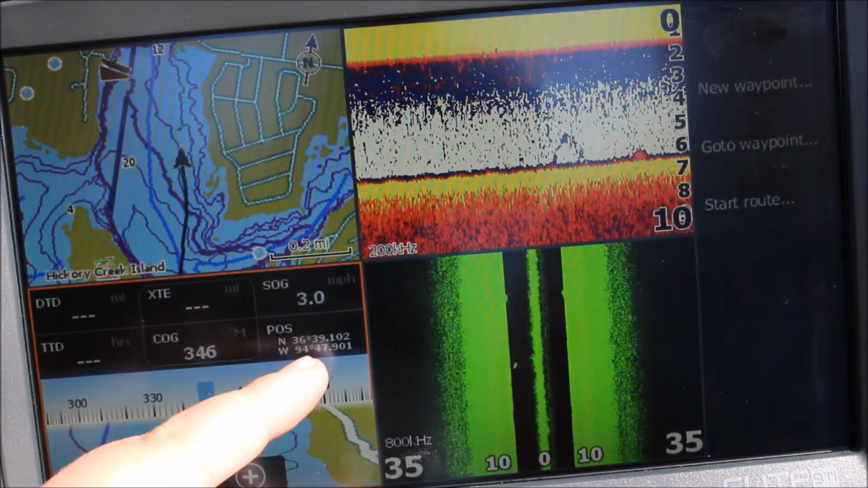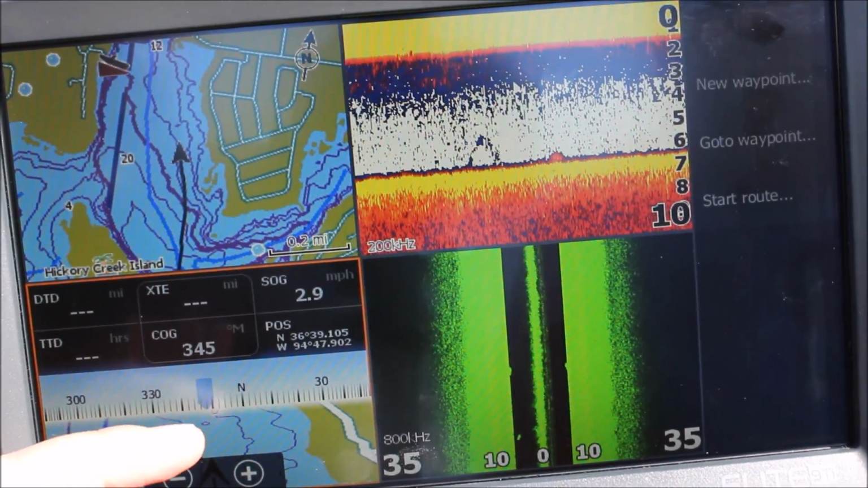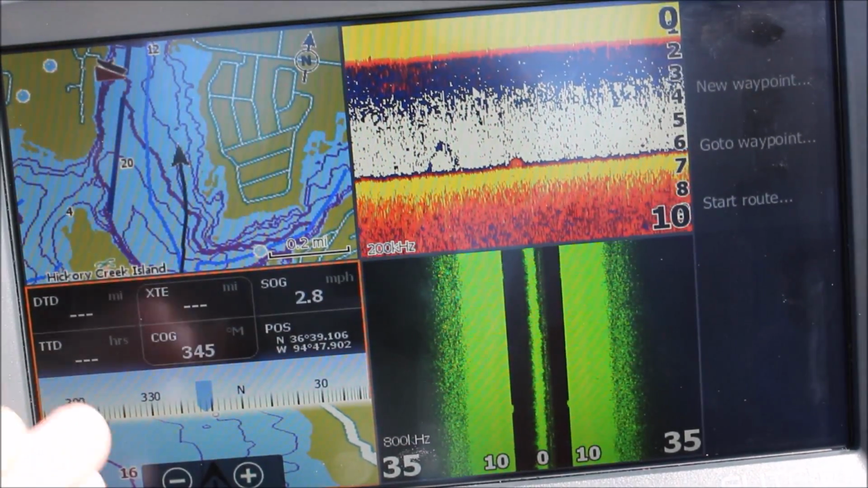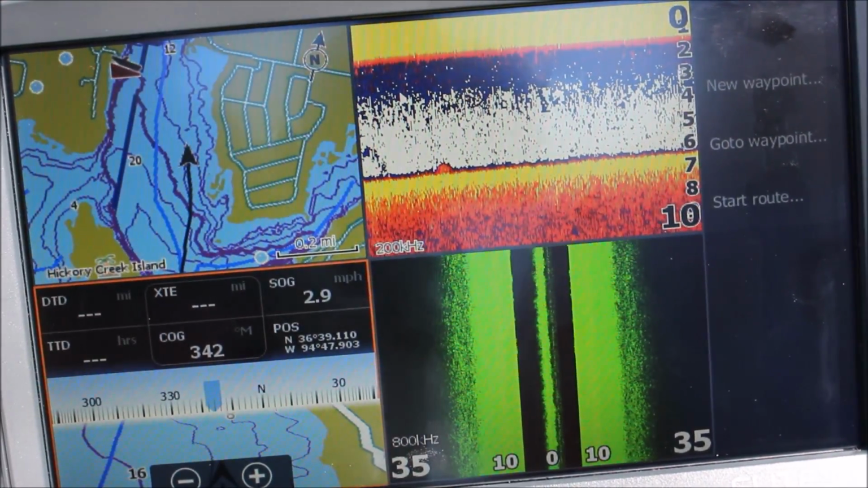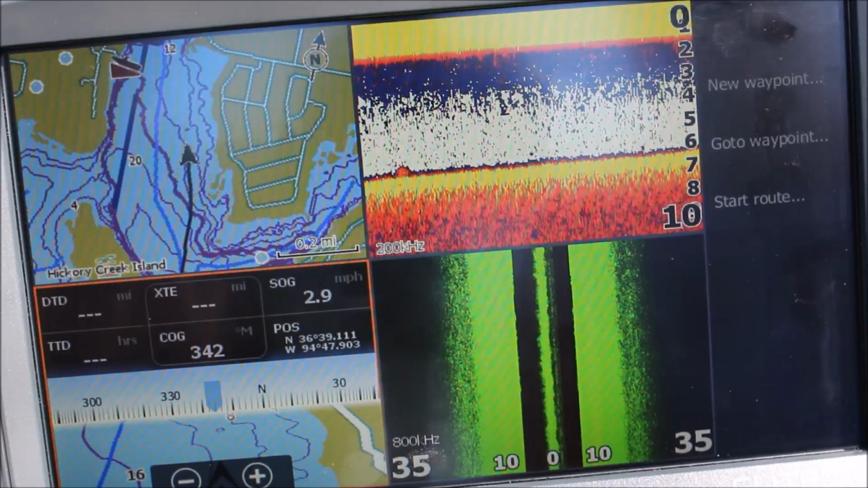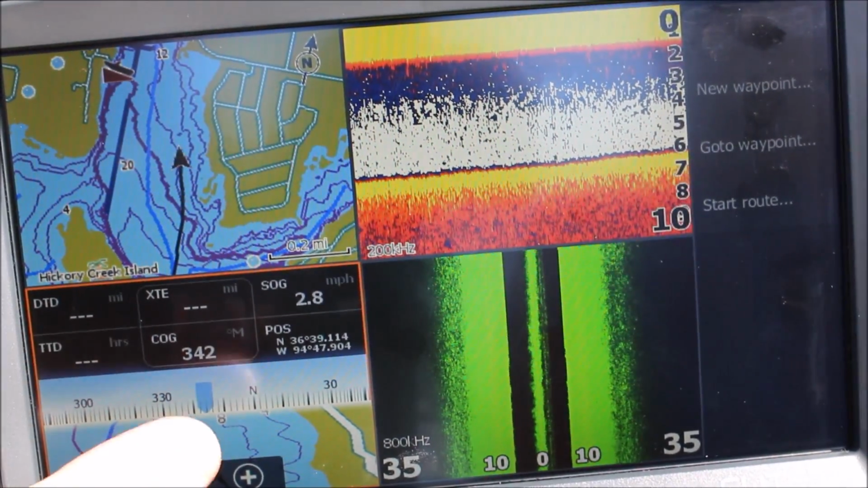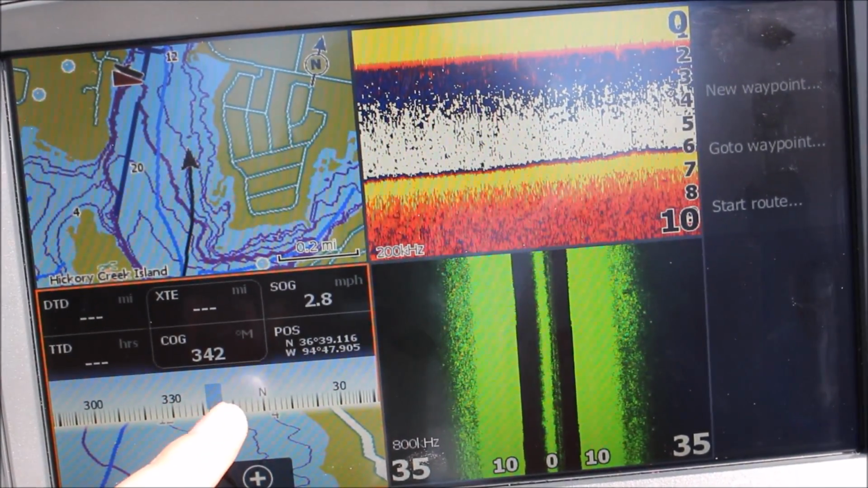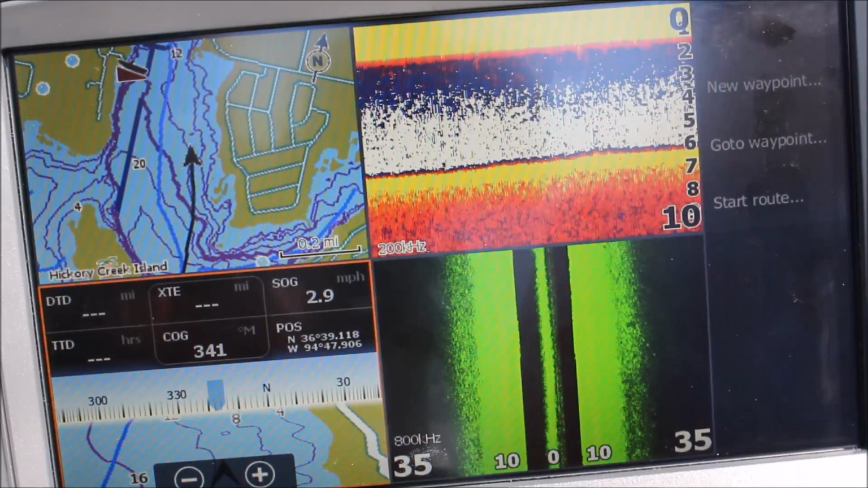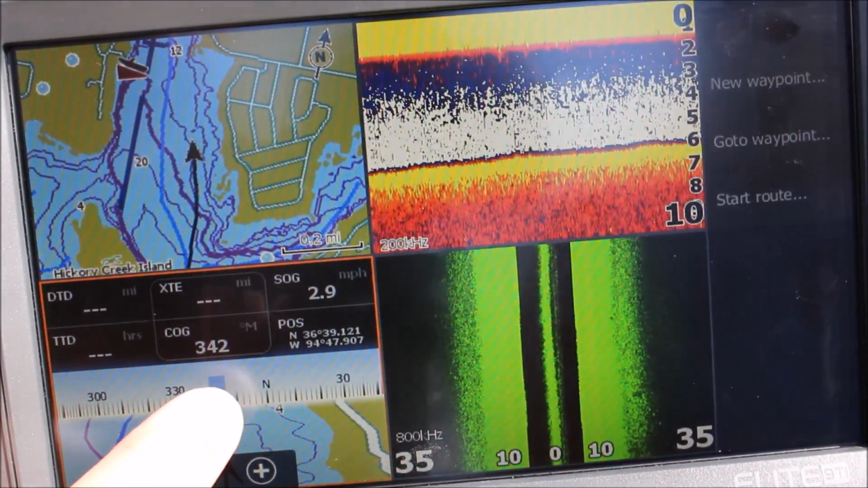But it tells you your coordinates and it tells you which way you're going. So right now we're going slightly, well, we're going north. We're headed northeast. We're just going slightly northeast. So if we were to turn it more this way, you can see that it goes more to north.